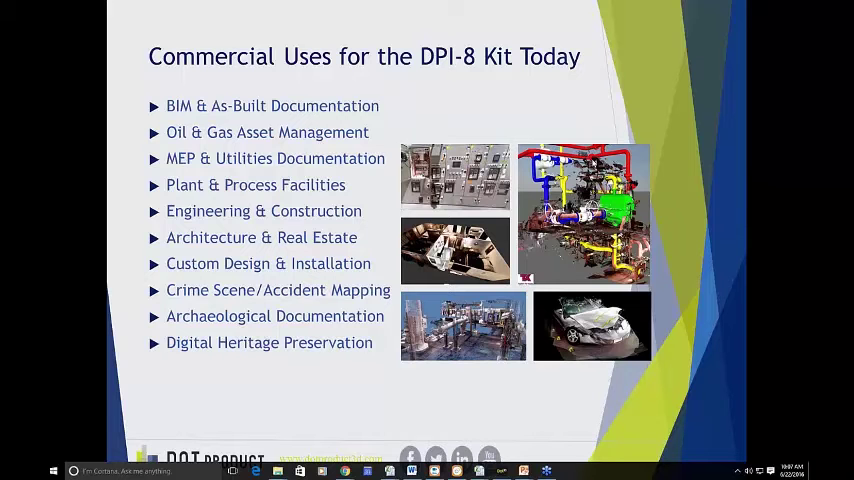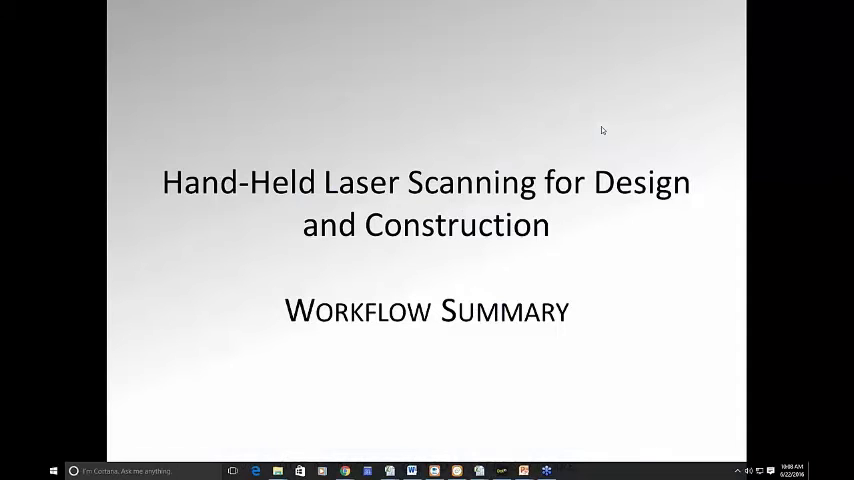so again, that renovation realm, crime scene forensics and accident mapping, archaeological documentation and digital heritage preservation, just to name a few, but you'll get a grasp on what it can do and where it can be applied once I show it live in a second. Pass it back to Greg. Thank you, Chris.